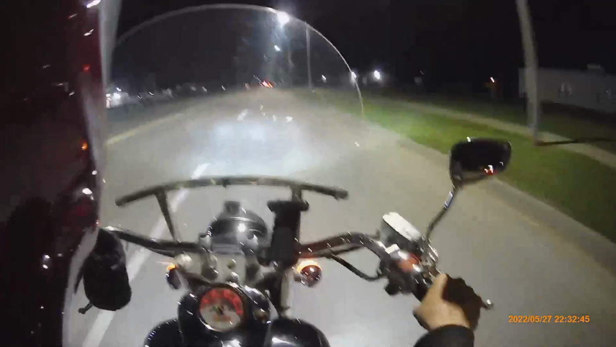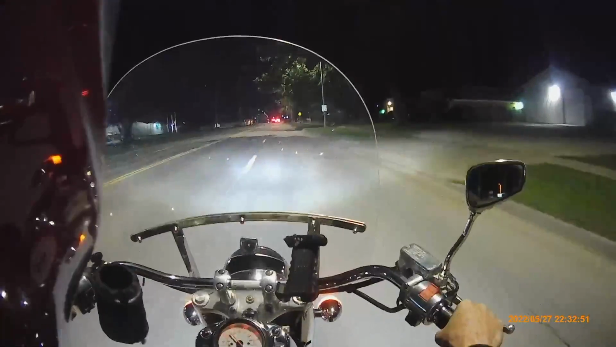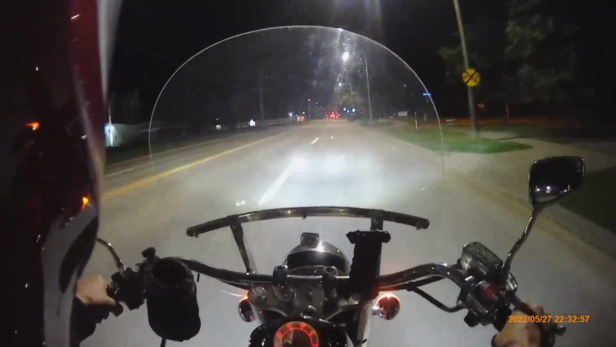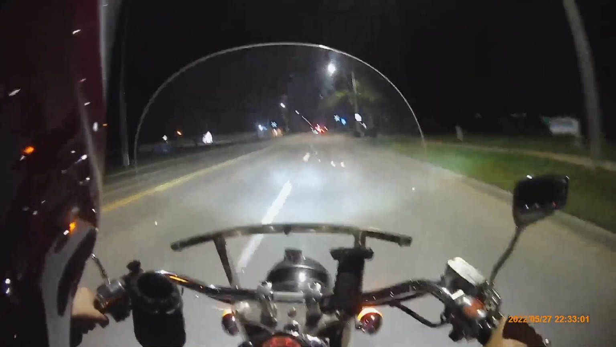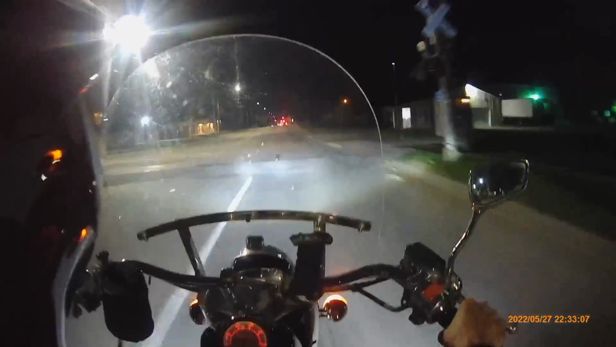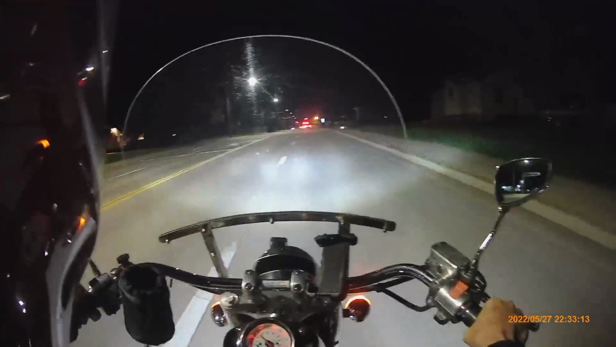Pizza sounds good for some reason. That light over there is always flashing. It's on a storage unit, it's always flashing. They should fix it. Should fix it. I don't know.